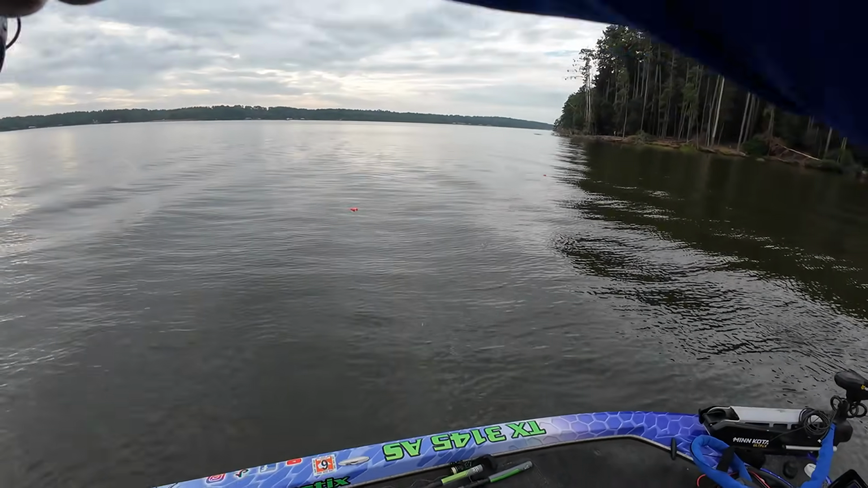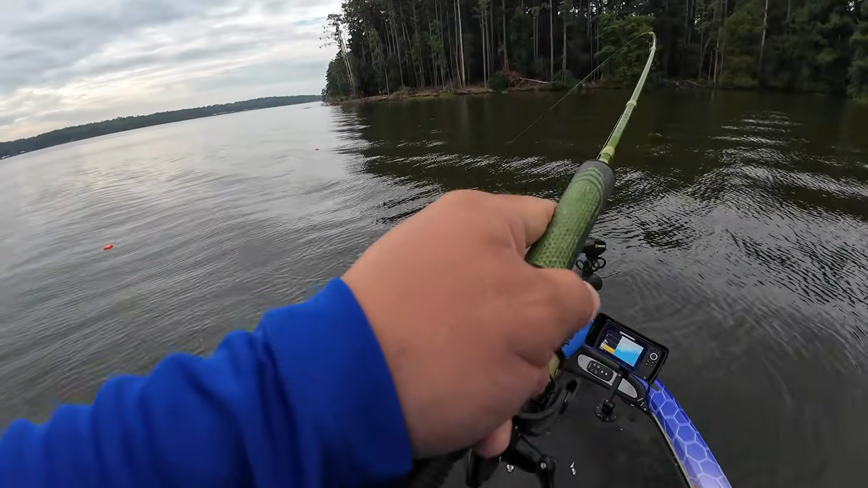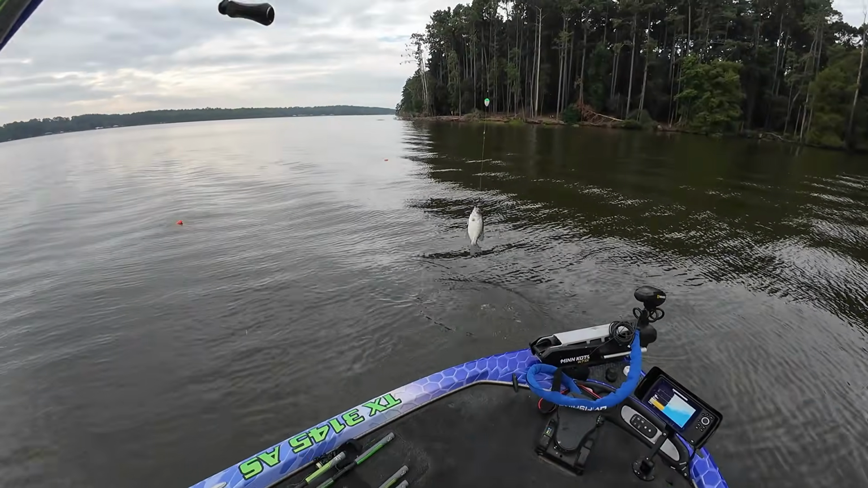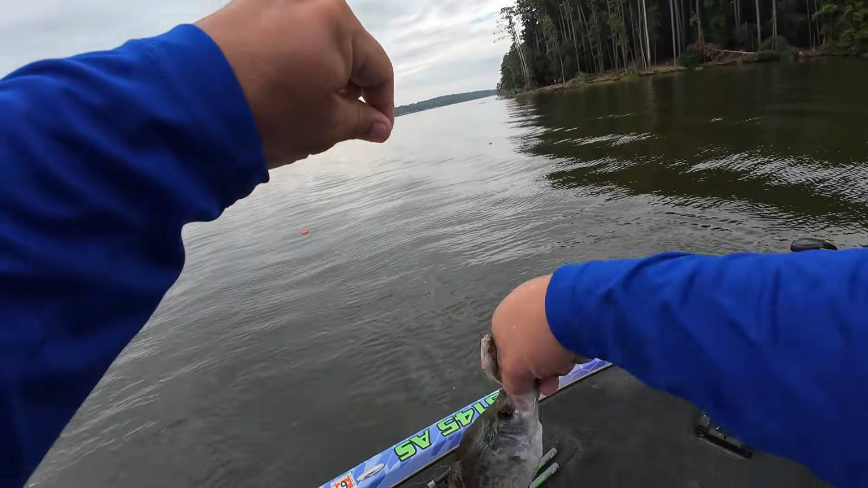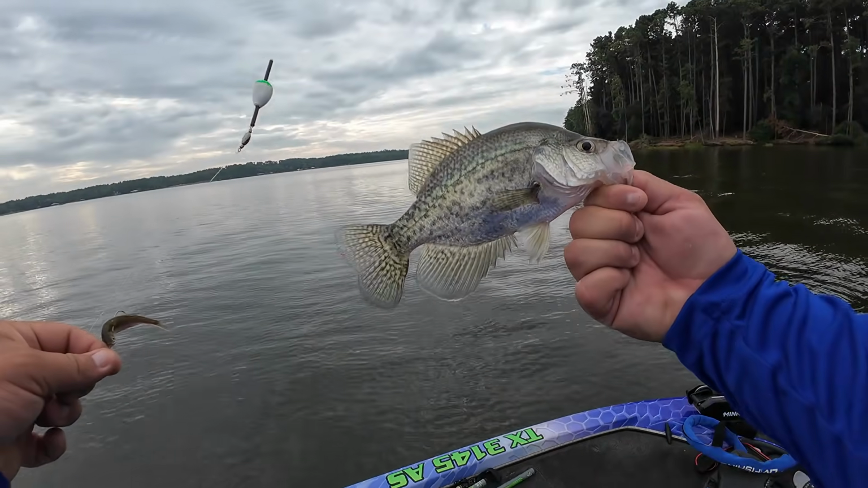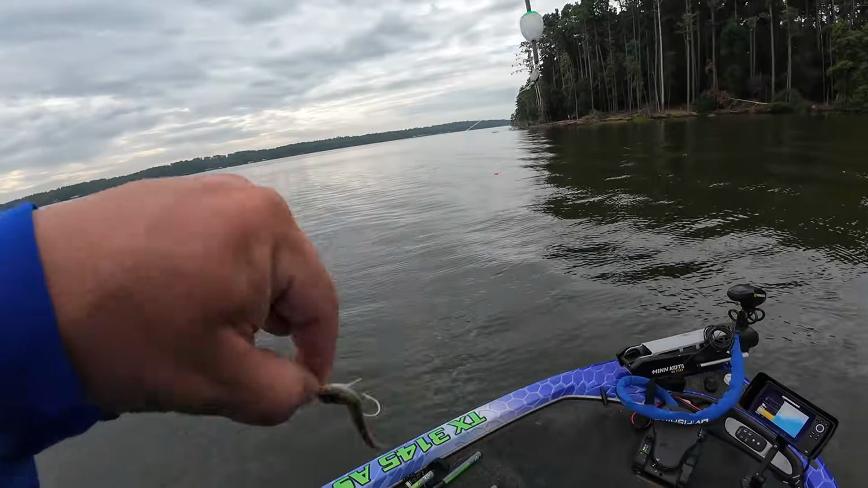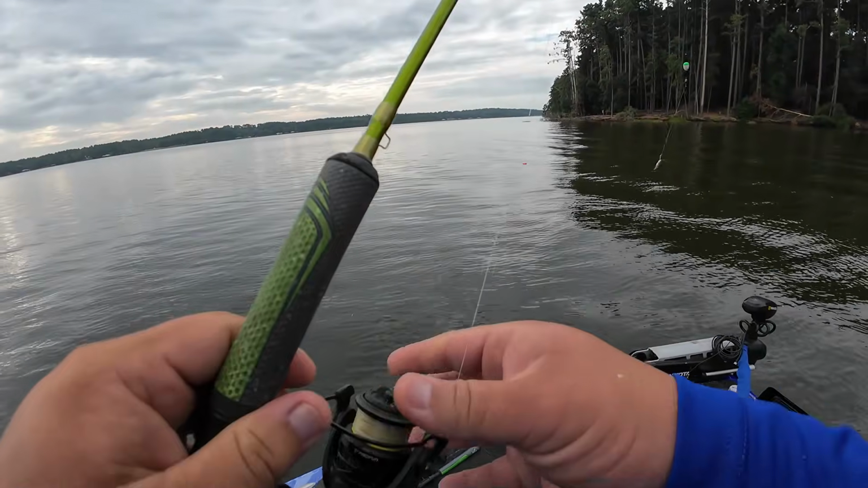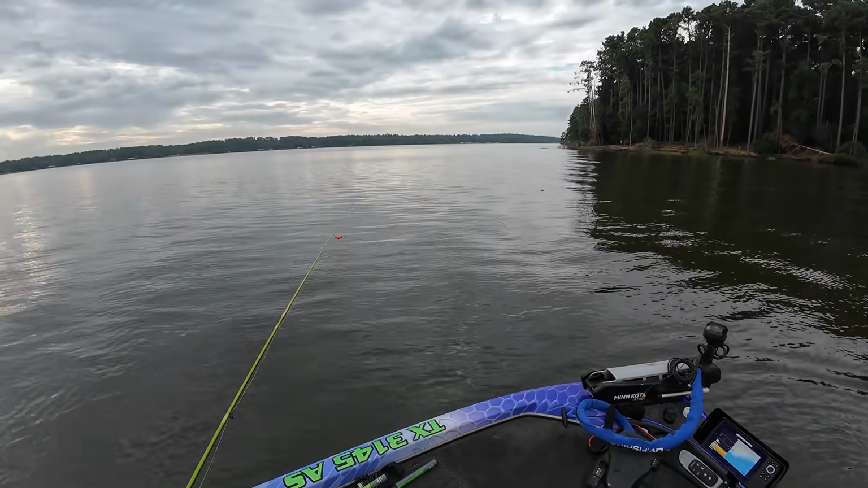Oh, there he is. There he is. One more. Oh, baby. Nice. Hey, 5 little keeper black crappie off there, y'all. We're gonna leave that alone. I'm gonna show you what it looks like. Still got that minnow. That one's probably right at 10 and a half. See ya, buddy. You know what? We'll try to catch one more on it. We'll just see.